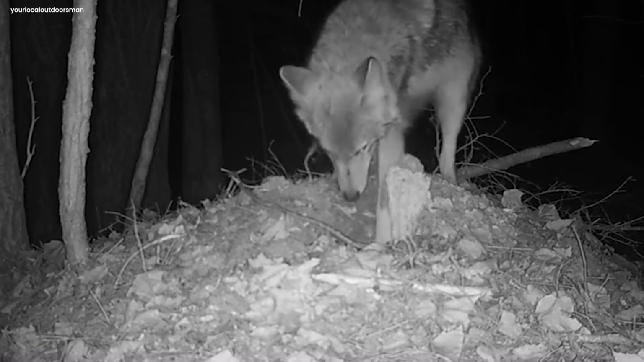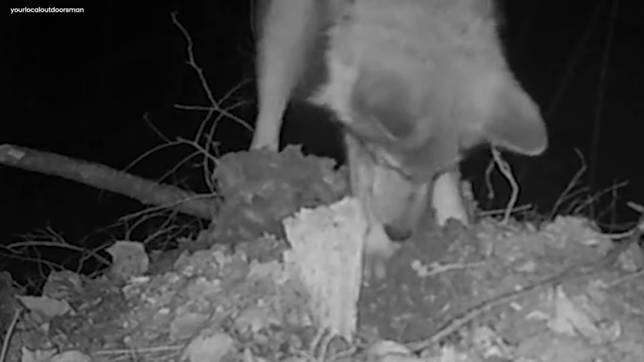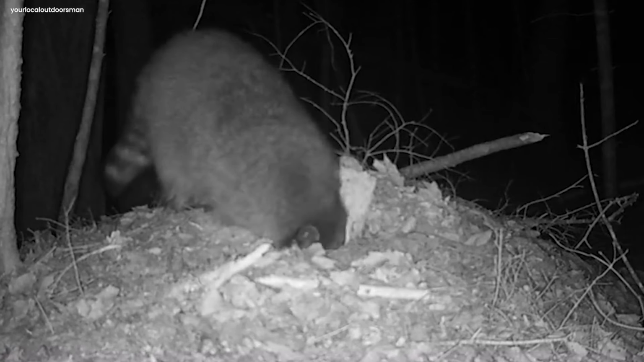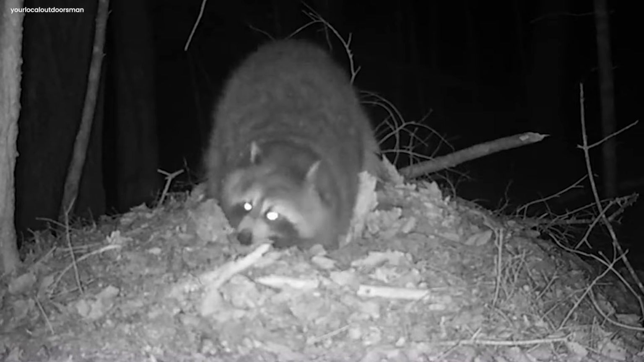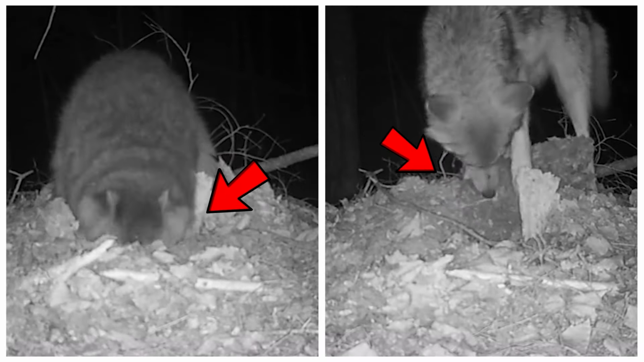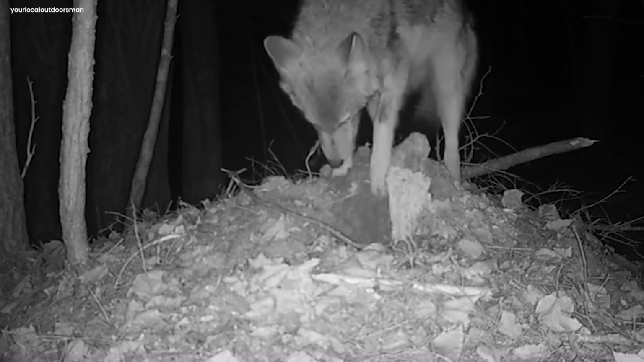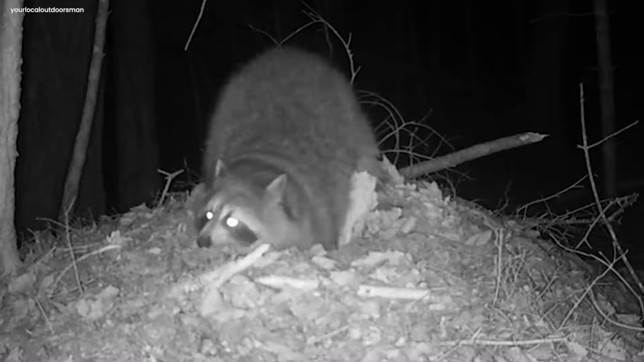Mysterious hole. Now, to some, it might look like a usual video where a coyote is captured digging up a random hole in the middle of nowhere. But when we consider the context, this is not as normal as it might look to us. According to the owner of the trail camera, this coyote and raccoons had been digging out this hole for many nights. He had no idea what was there that got all of these animals so intrigued.